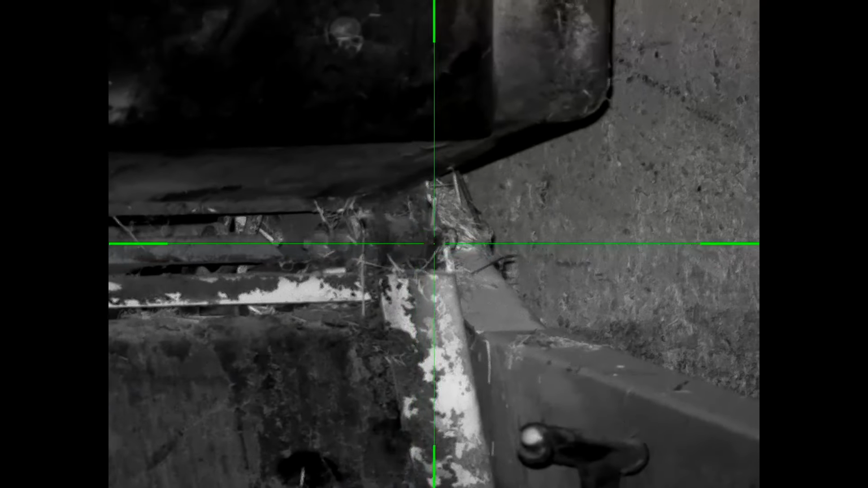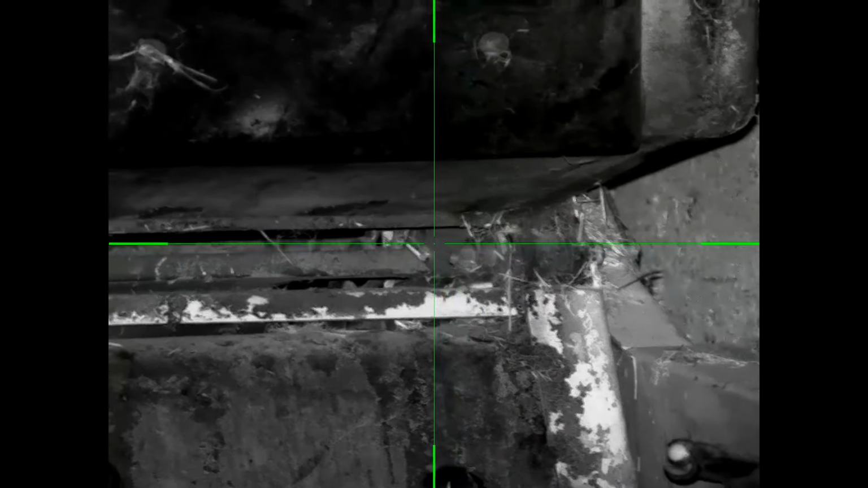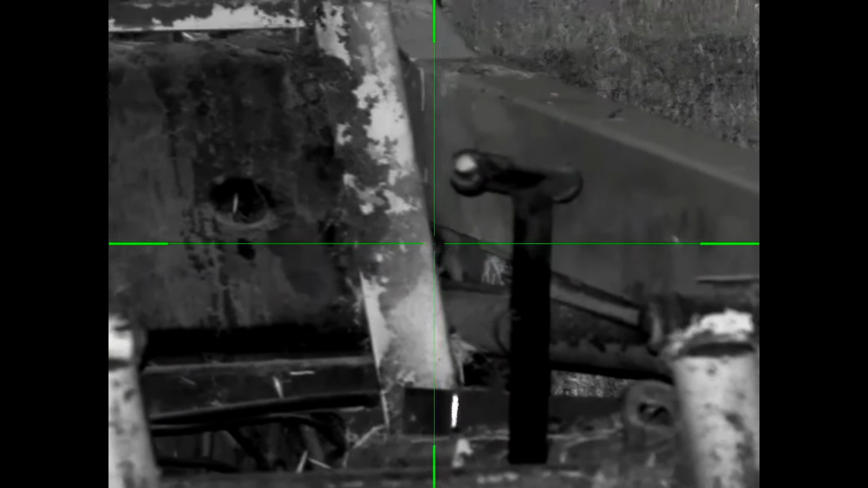There's one up on the Bobcat there. I'm getting a heat signature in there somewhere. Not there. Anyway, I'm not quite sure.